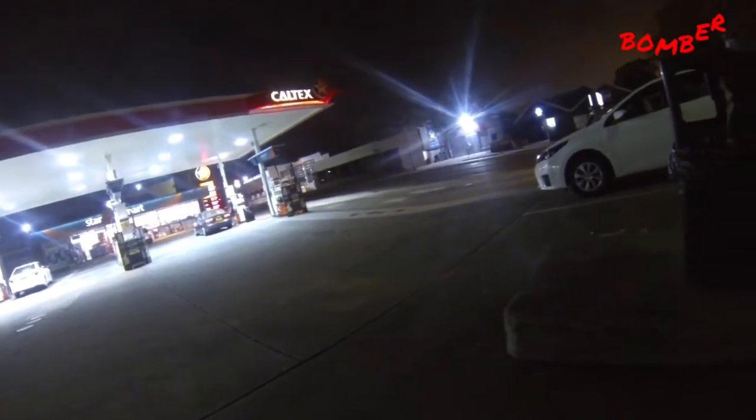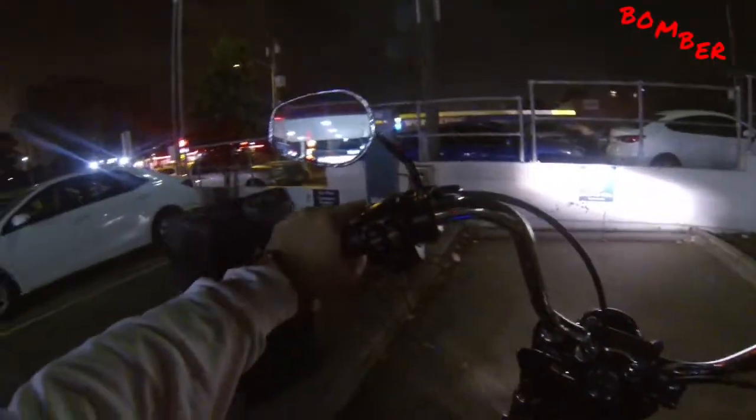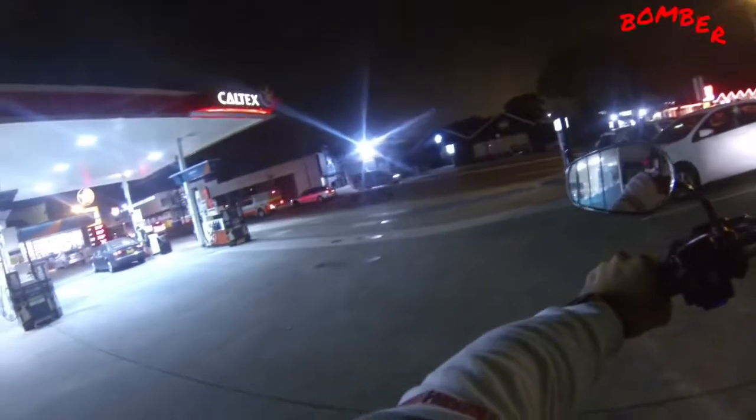I like the way the Harley Davidson, the valves are actually set off to the side there. I don't know if you can see that, but makes it a lot easier. So I'm going to head in the direction of the city and see if there's any life and see what commentary I can make. Let's do this, eh? Yeah, boy.